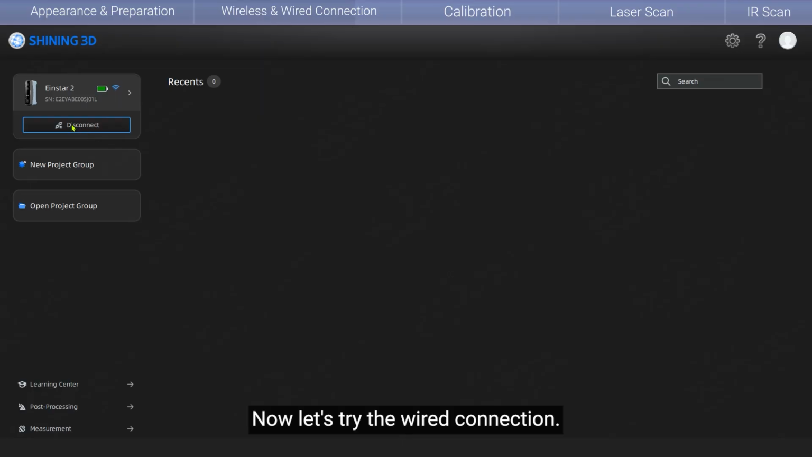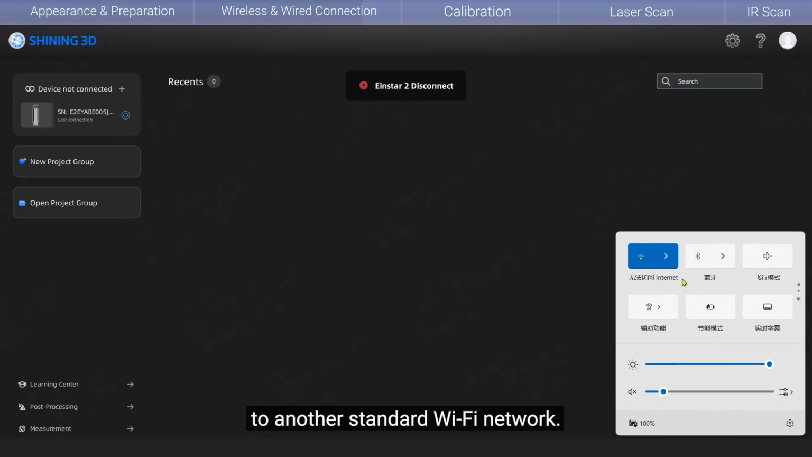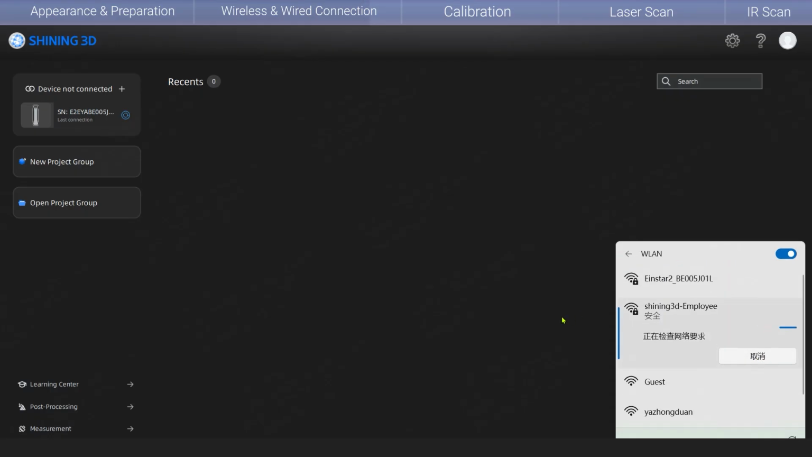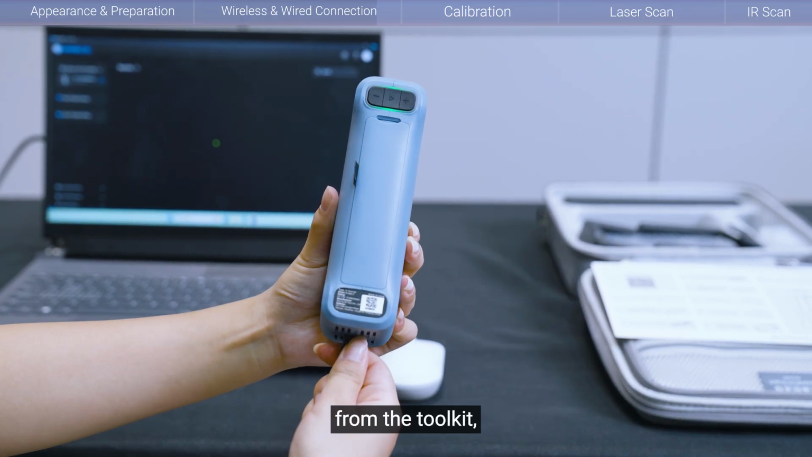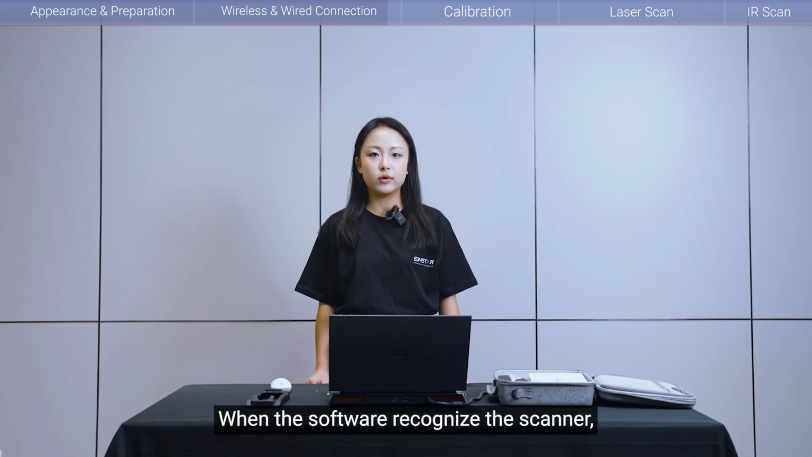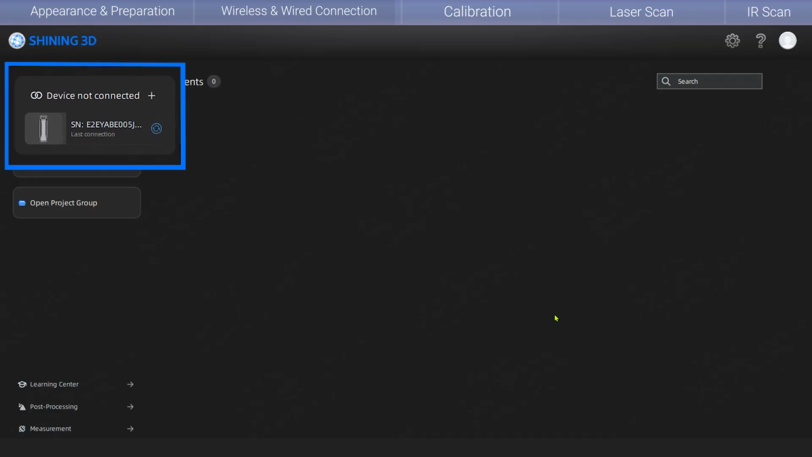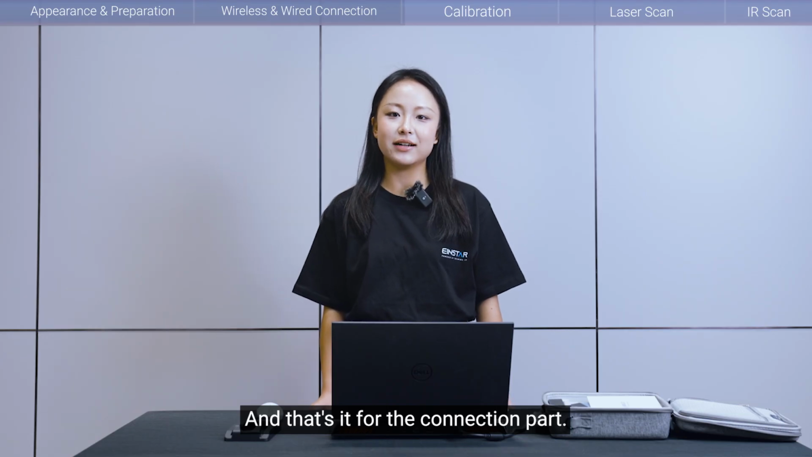Now, let's try a wired connection. First, I will switch my computer to another standard Wi-Fi network. Then, using the original USB 3.0 cable from the toolkit, connect the scanner directly to my computer. The process is seamless. When the software recognizes the scanner, it will automatically connect to it. You will see the device status change in the EINSTAR Hub interface. And that's it for the connection part.